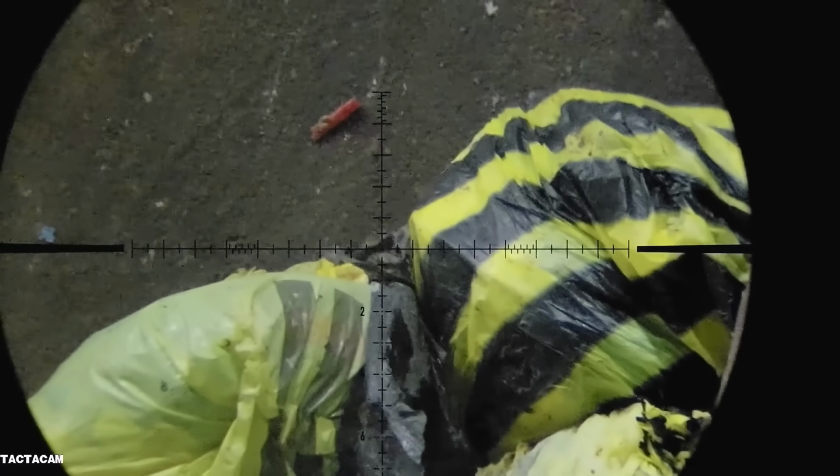I'm facing outside here, and this is where I started to turn my lamp on because I couldn't see good enough, you know. One here poking over the top. So there's only one way, and this is a nice headshot. Down he goes.